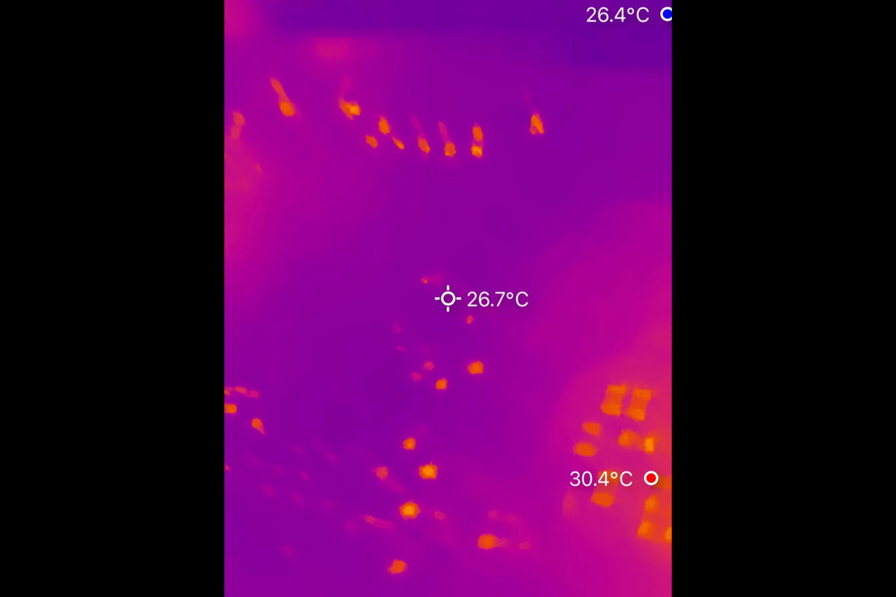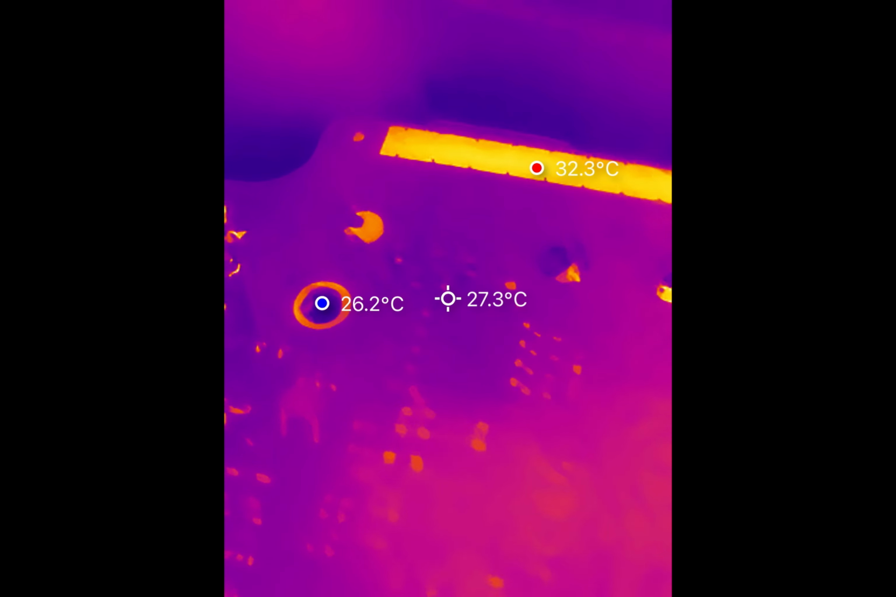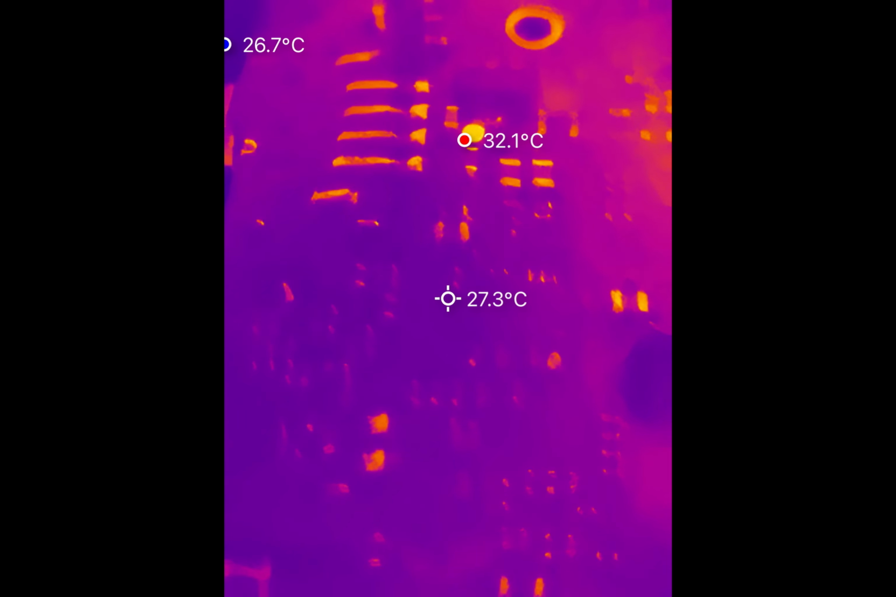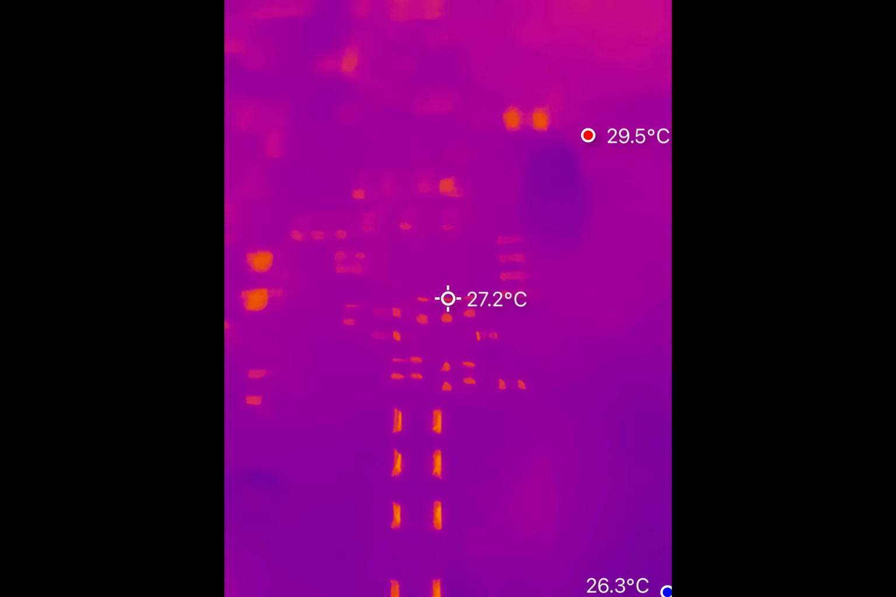On a circuit board, P3 finally redeems itself. You can get right up close, focus down to millimeters, and actually see which component is throwing a tantrum. The detail is excellent. It feels less like thermal imaging and more like spying on electrons with night vision goggles. But it's not perfect.